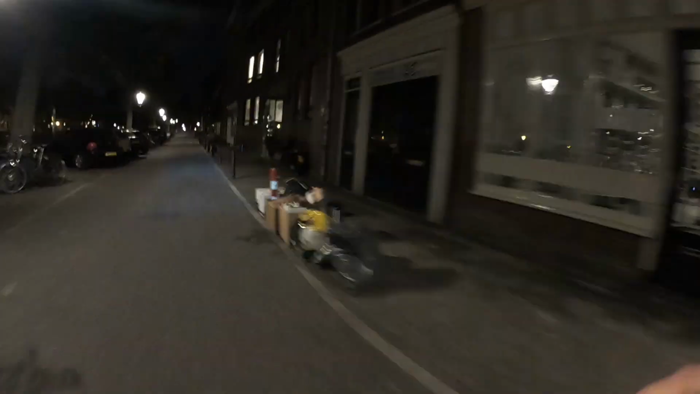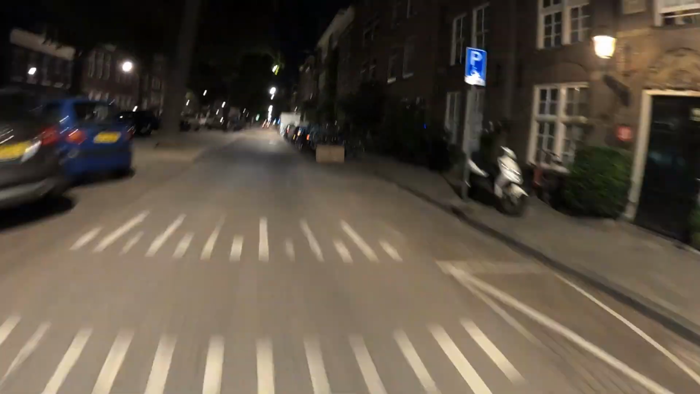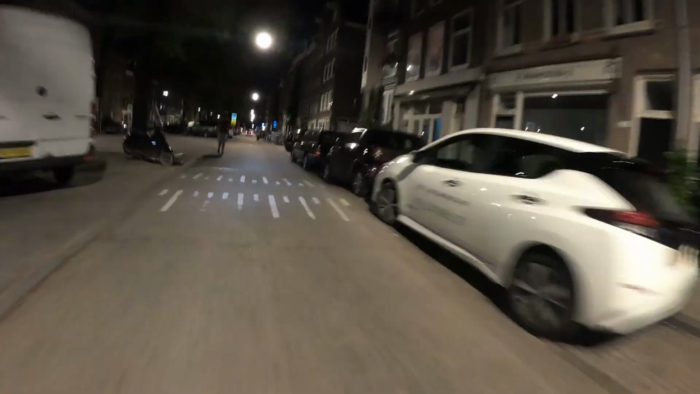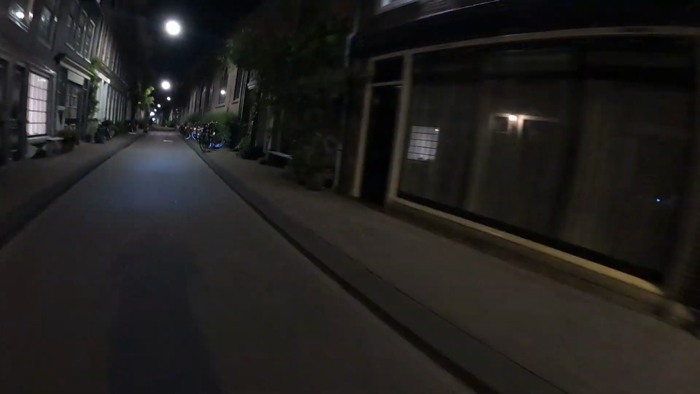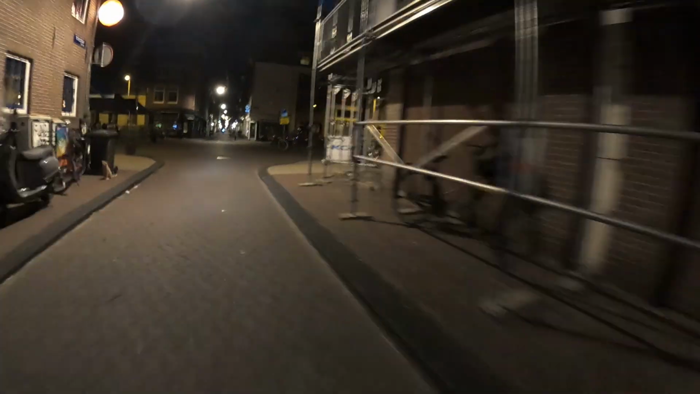Bizarre, once in a lifetime experience, unless we have a second wave, and then it'll be twice in a lifetime experience. And then unless this happens every other year with new strains, and it starts happening more and more, and then it'll just become normal life. So there is something a bit depressing to think about. But you know, just cycling my bike around Amsterdam, having a good time. So fuck all that for now.